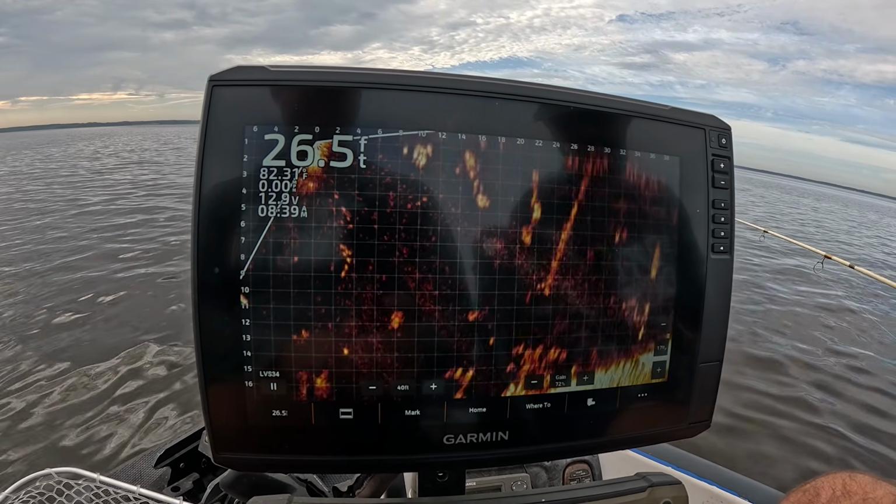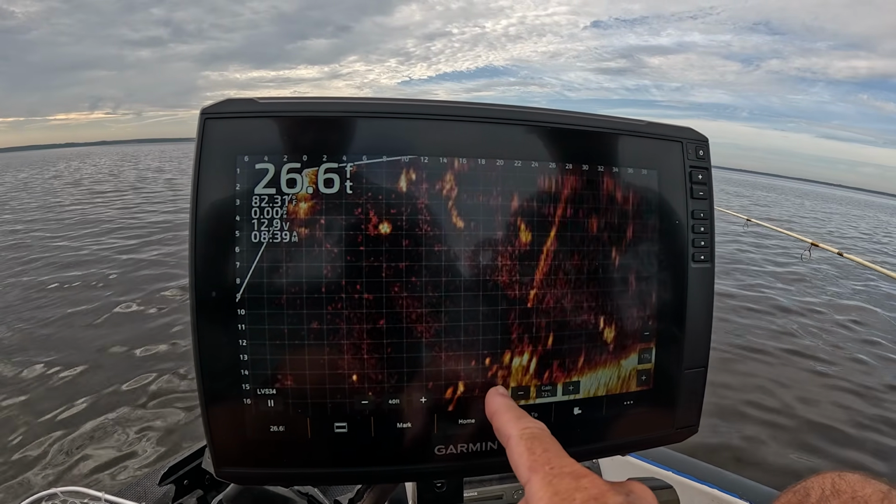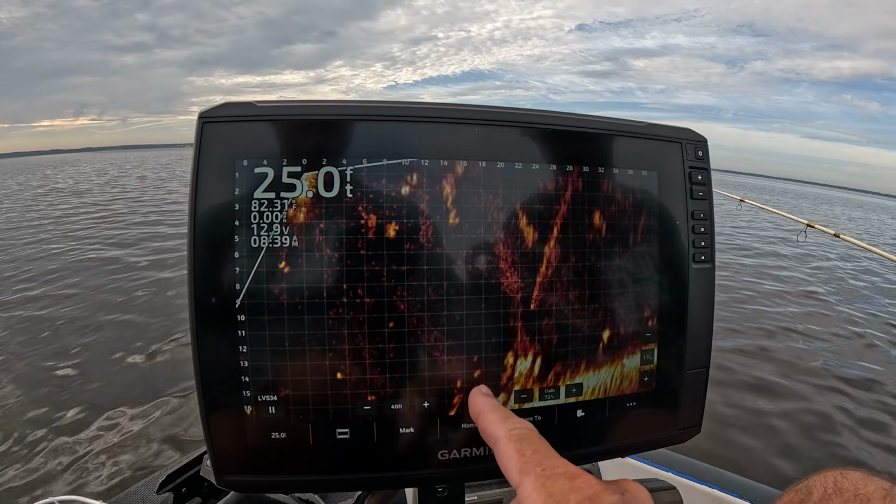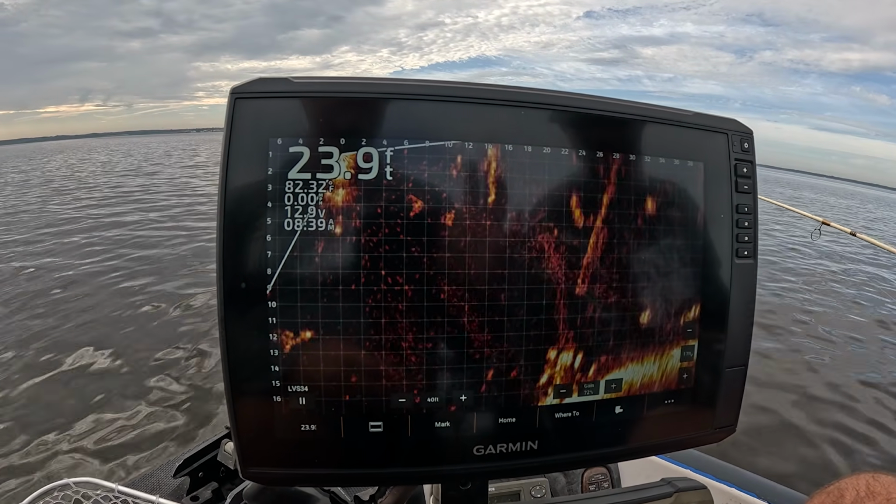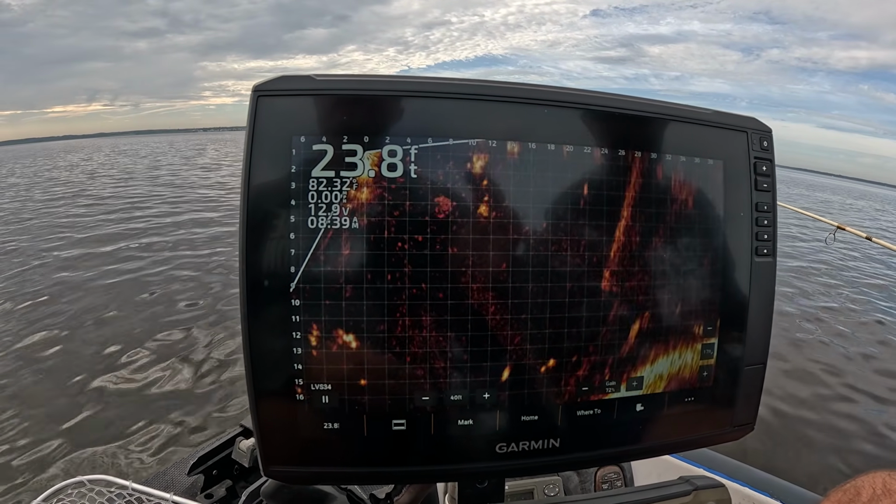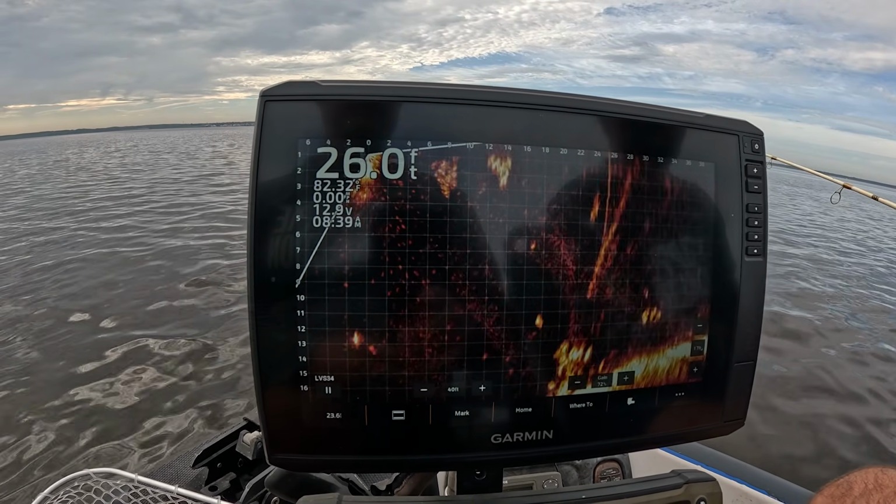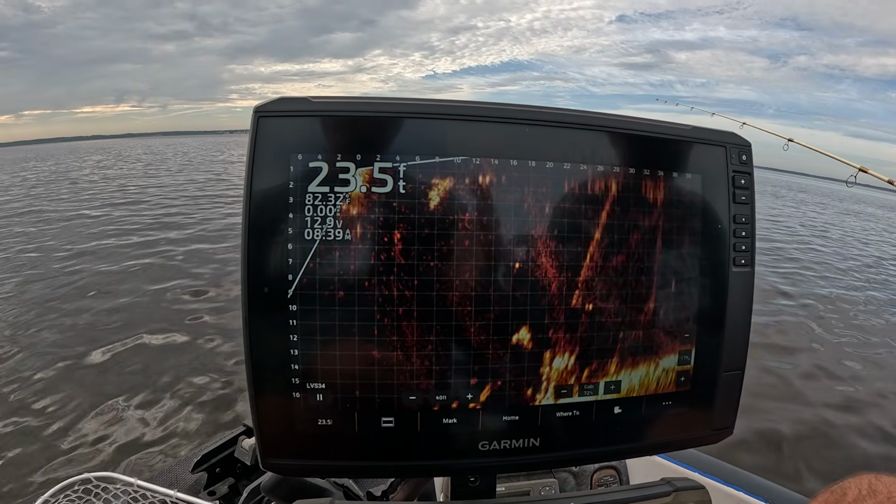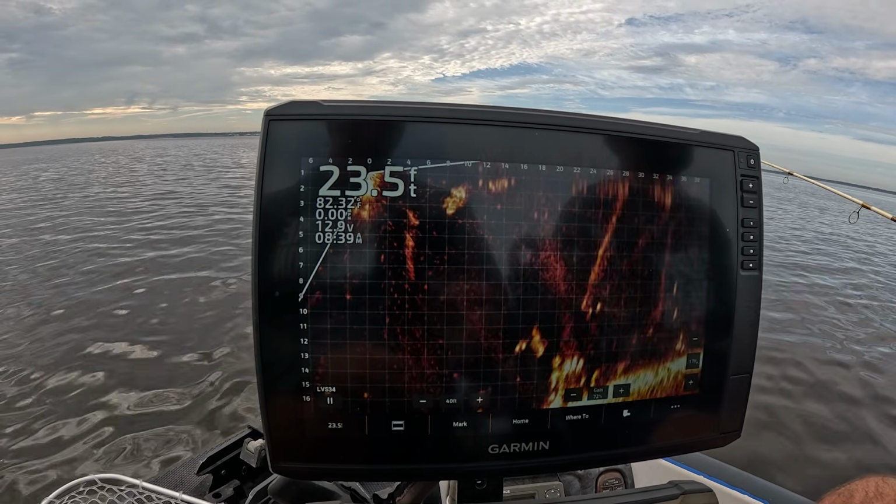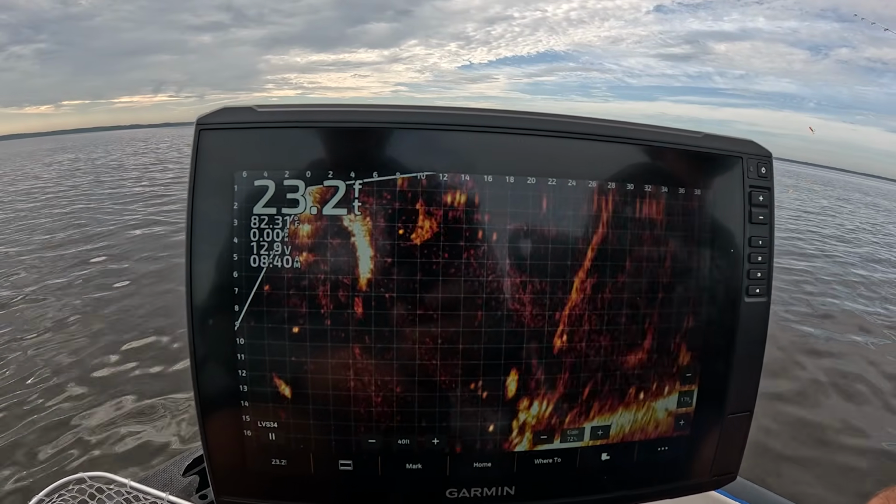You just about want to hit these jokers. Start reeling up. Keep reeling. Once he starts coming after it, I don't want you to vibrate or twitch it or anything else at that point. The twitching is just to get their attention. Once you get their attention, just do a steady retrieve. You want to make it easy for them to hit it. You don't want to move it too much. Okay. The whole twitching is just to get their attention. Okay.